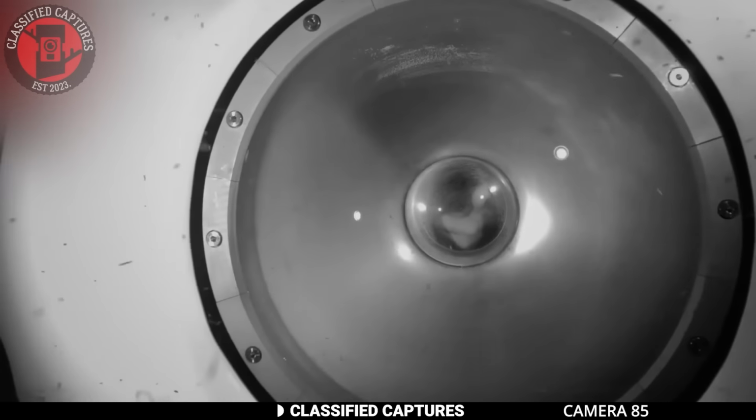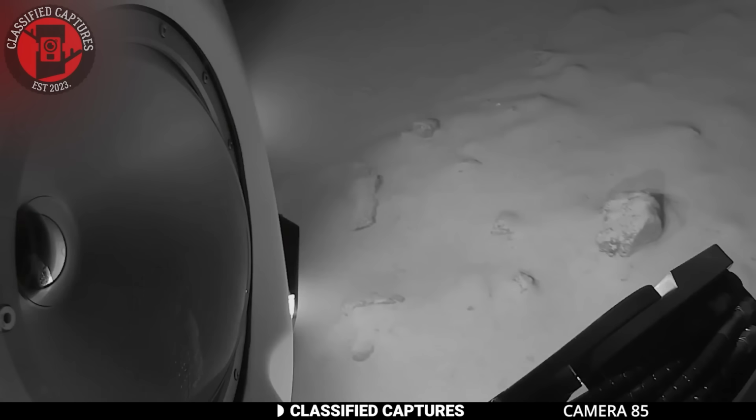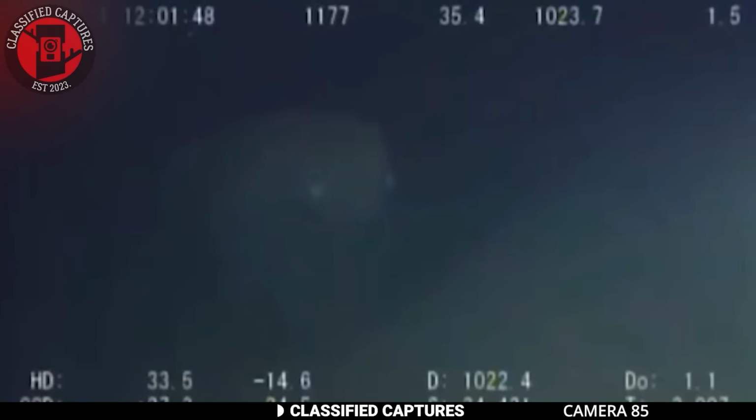The deep-sea environment is home to a diverse range of species, some of which have adapted to extreme conditions such as total darkness and high pressure. Some deep-sea researchers plunge into the abyss with cameras to capture glimpses of these enigmatic beings.